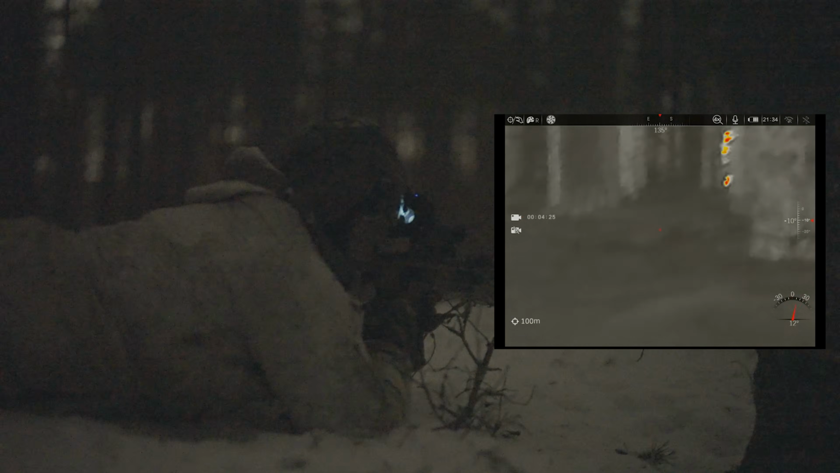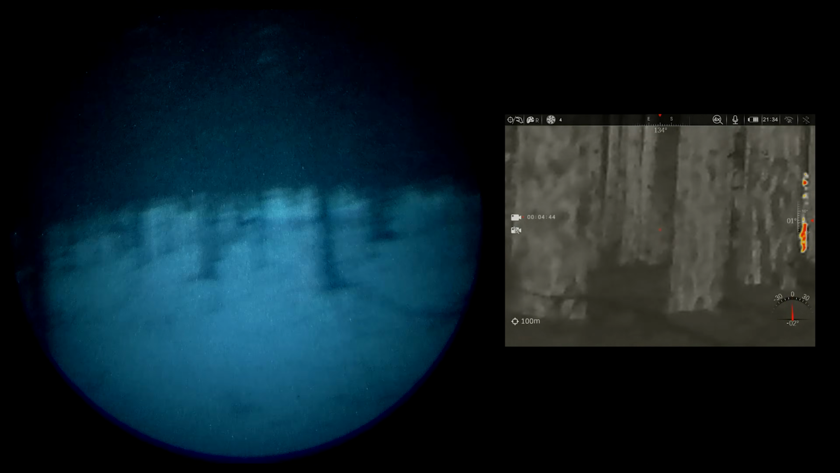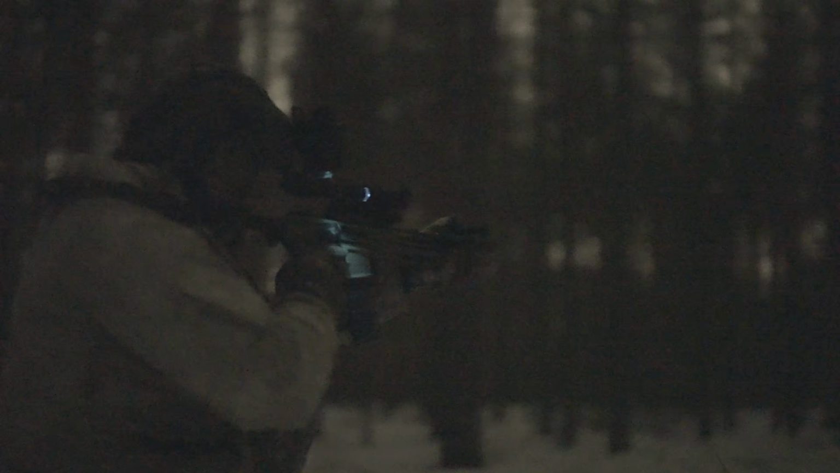Always keep in mind that the night vision point of view recorders don't portray the device's performance 100% accurately. It usually looks a bit brighter to the naked eye because the camera just can't pick up so much light. The video quality is as good as it gets, but I hope it gives an accurate representation of what I'm seeing.